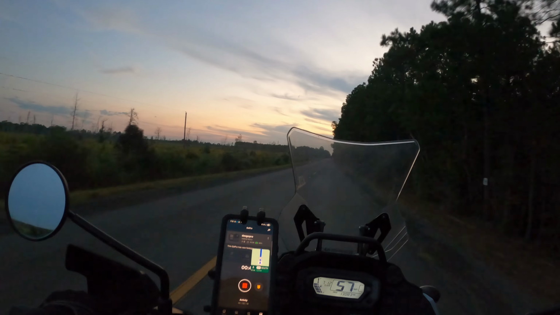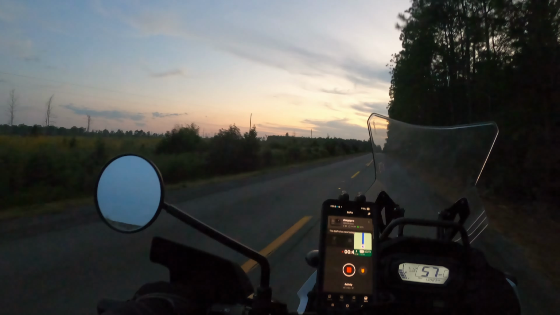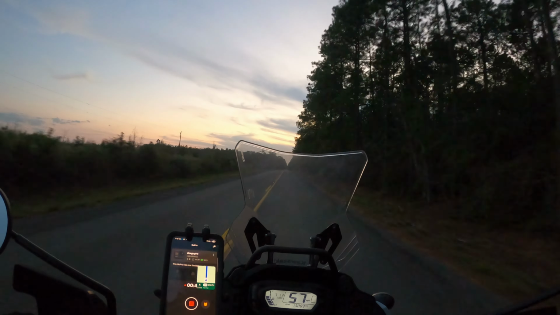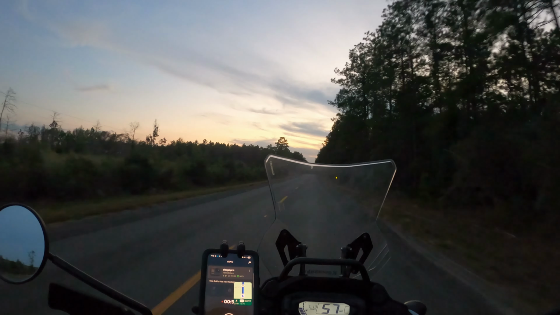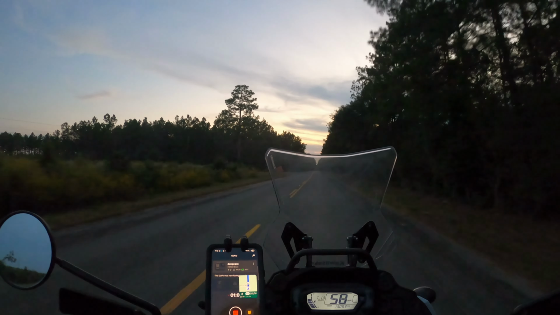I'll probably just get right over this hill. No car behind me. Cruising about 55. Say that sign, I don't know if you can see it. That sign's an animal. Animal stop.